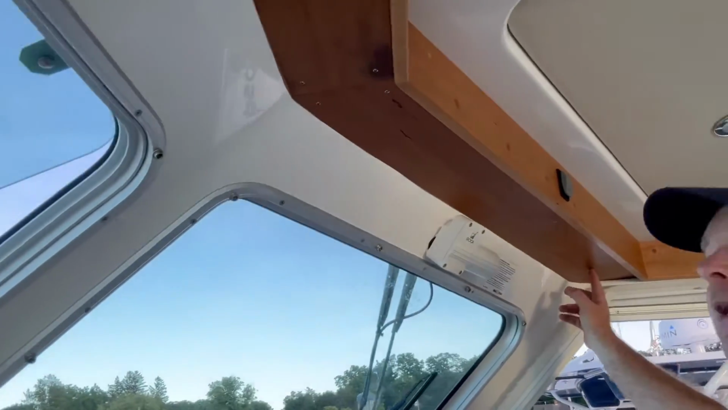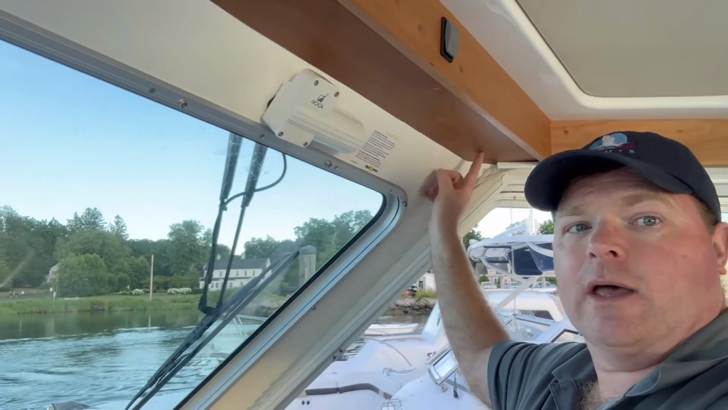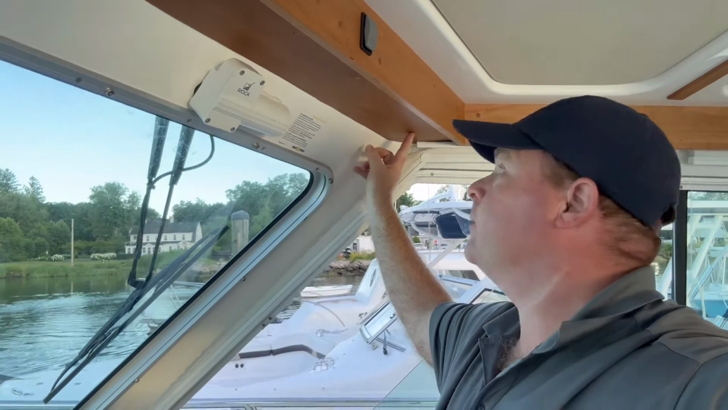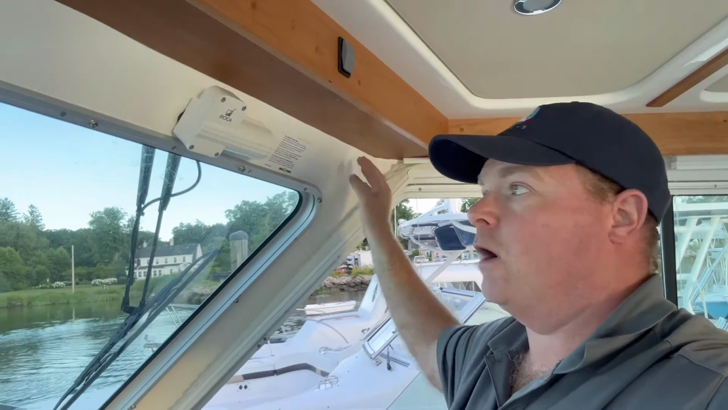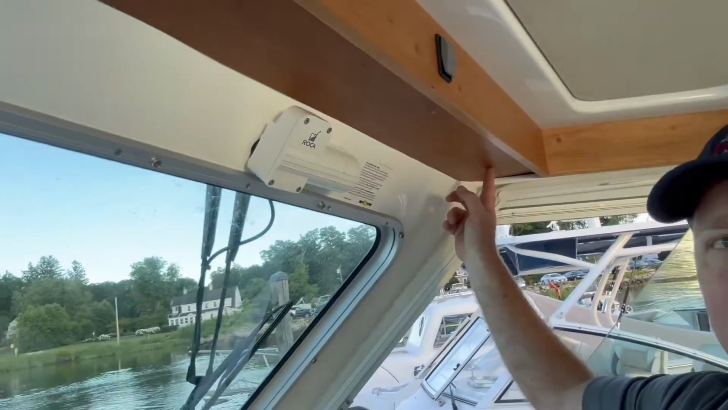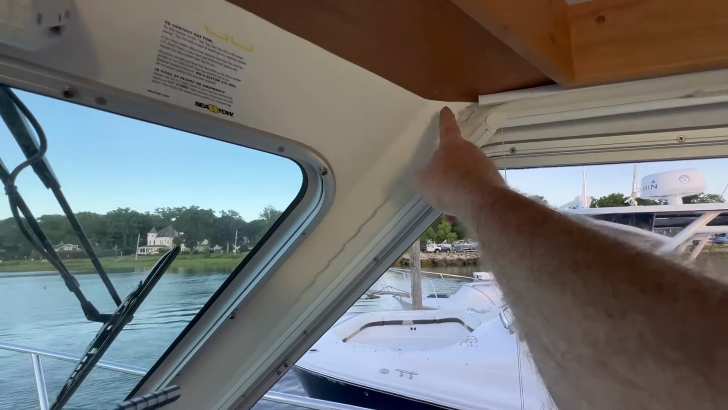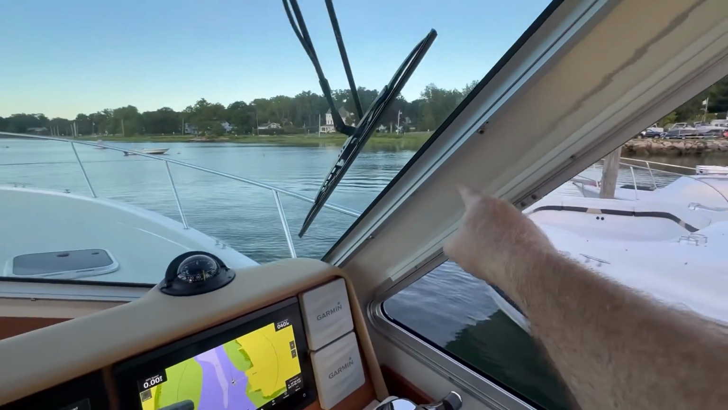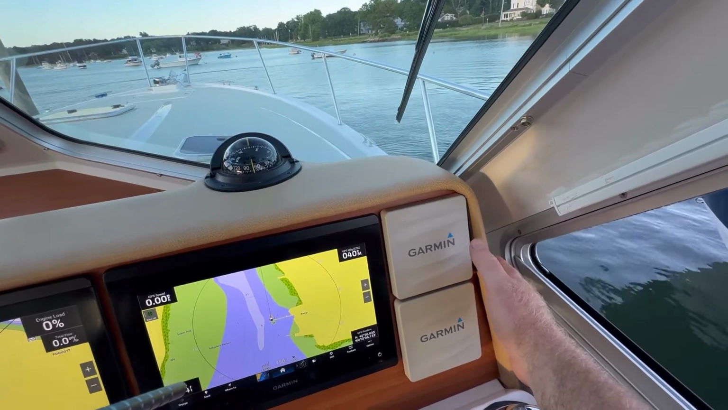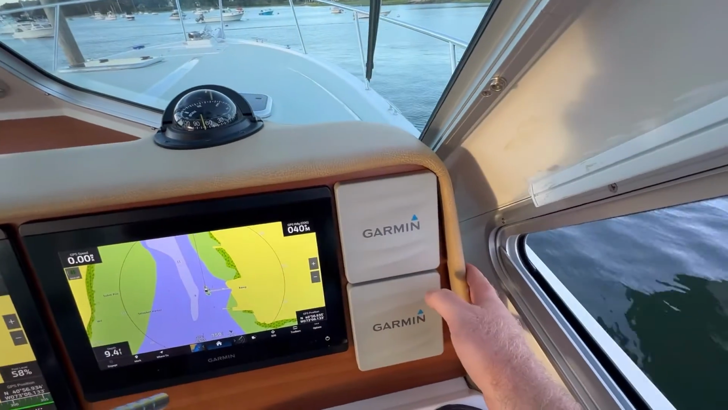And then I needed to expand or cut a hole into this area here, so I could fish a wire down there. So getting from here over to here is a piece of cake, but getting your wire from here down this pillar and behind the helm was very, very difficult.